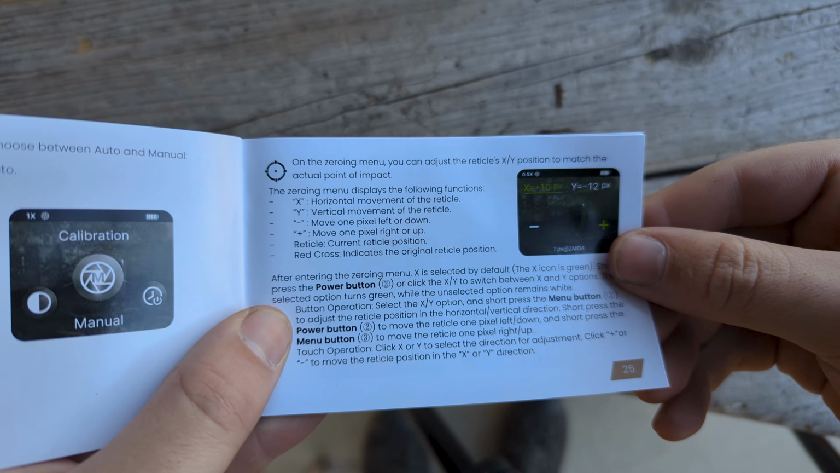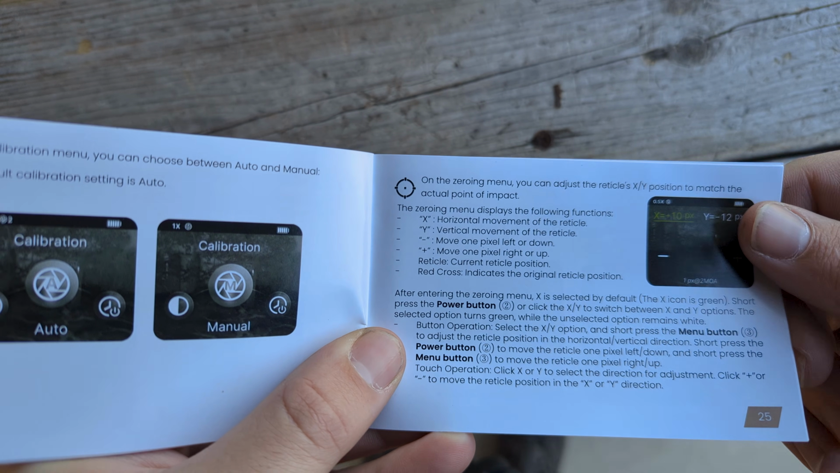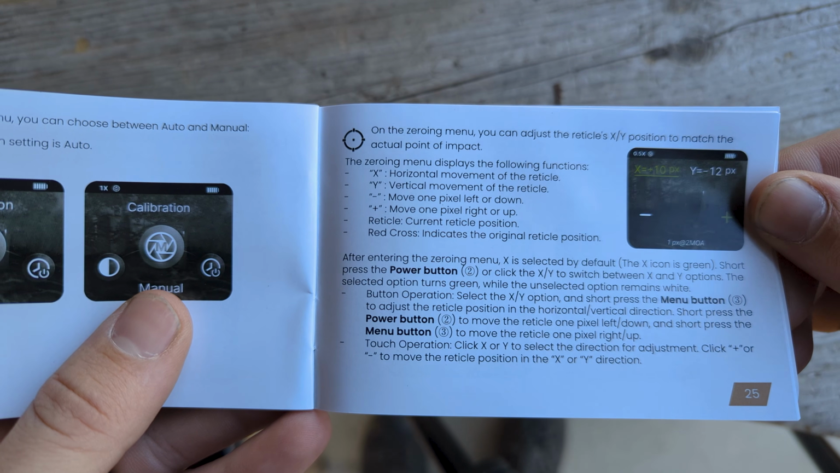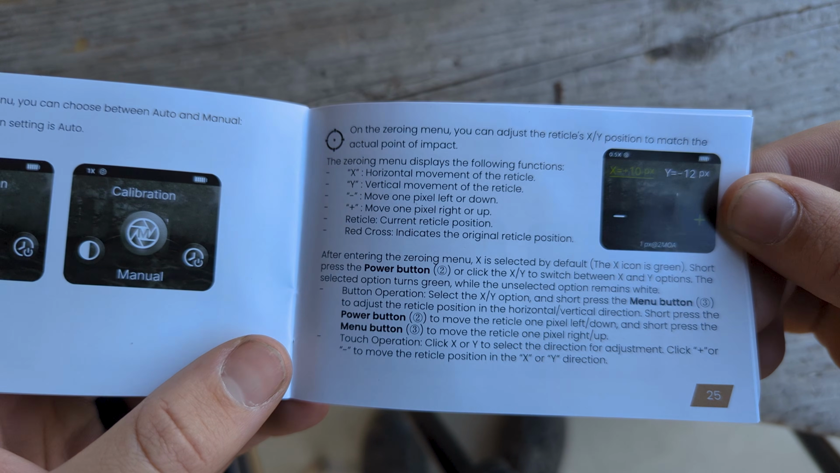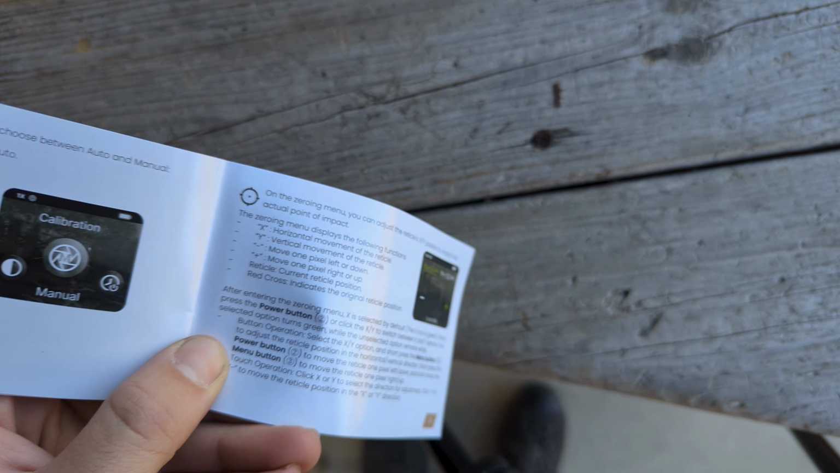All right, we're going to try to zero this thing. It looks like it's done in units of pixel. That's fun. I'm not entirely sure how I'm going to zero it if my steel target or my cardboard is one temperature. Let me figure that out.